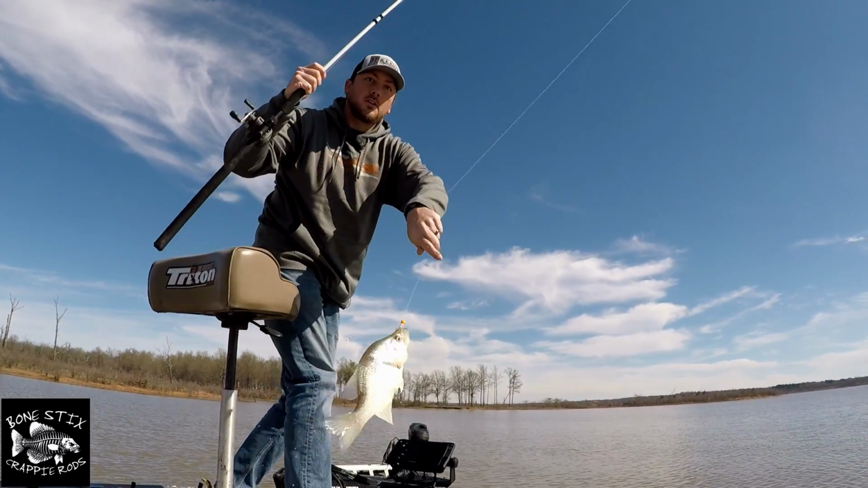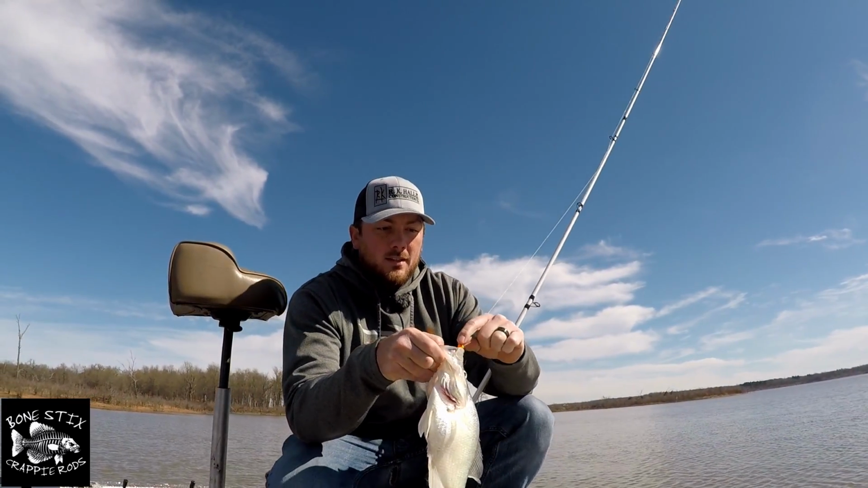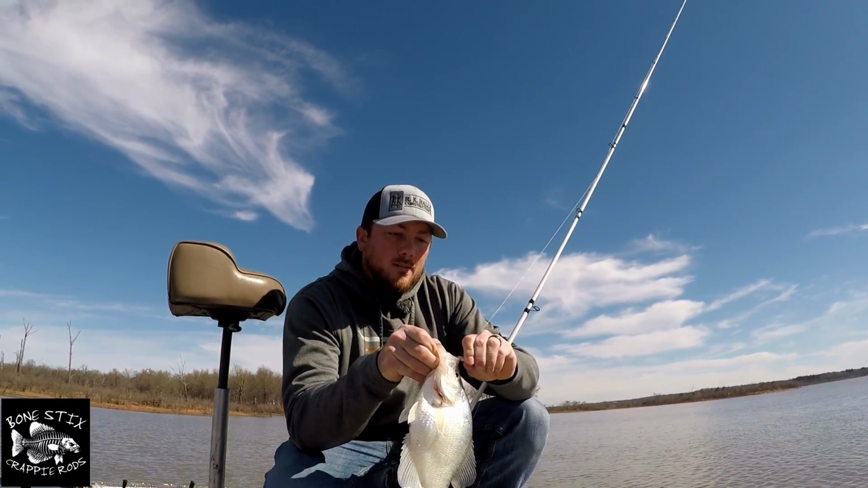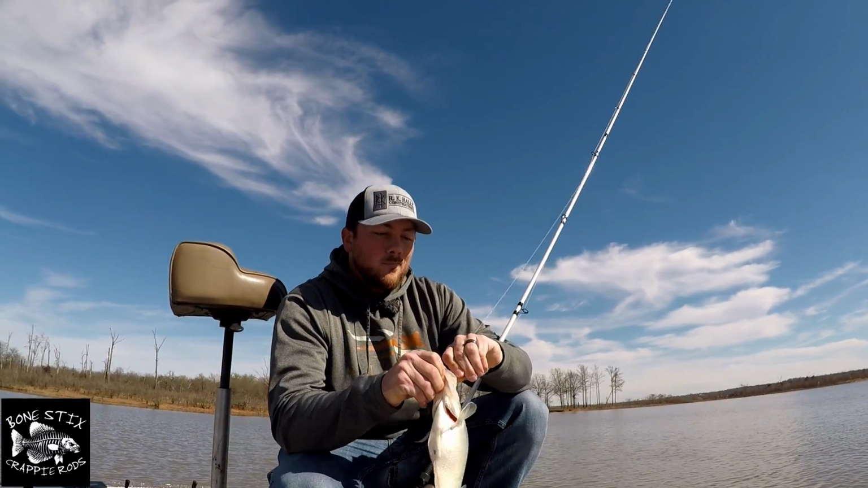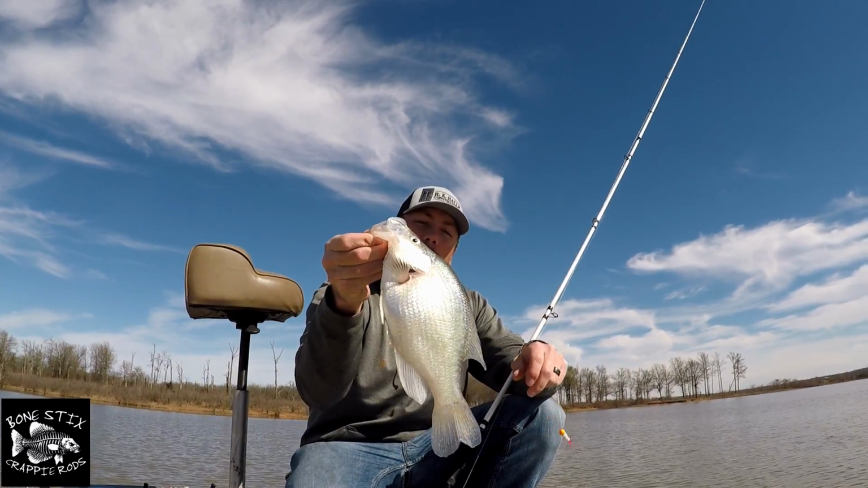Whew. Took him a while, but he finally hit it. I mean, they're not really tournament fish, but it's still cool finding new places and catching fish off of them.